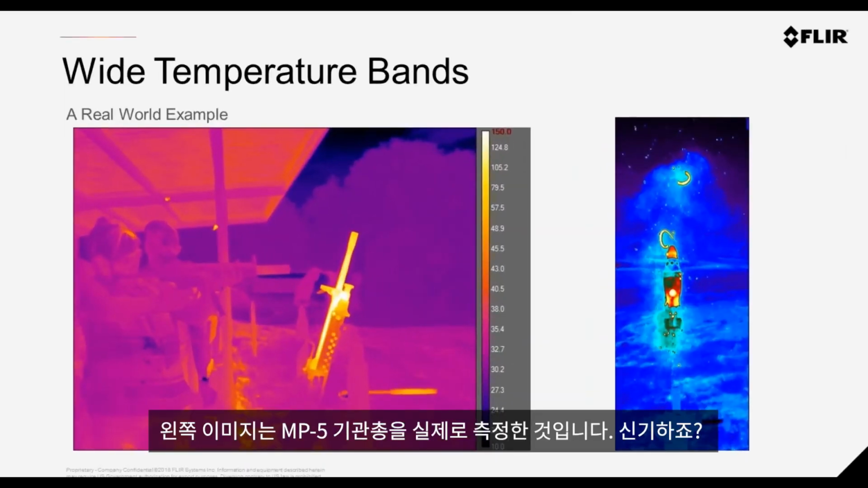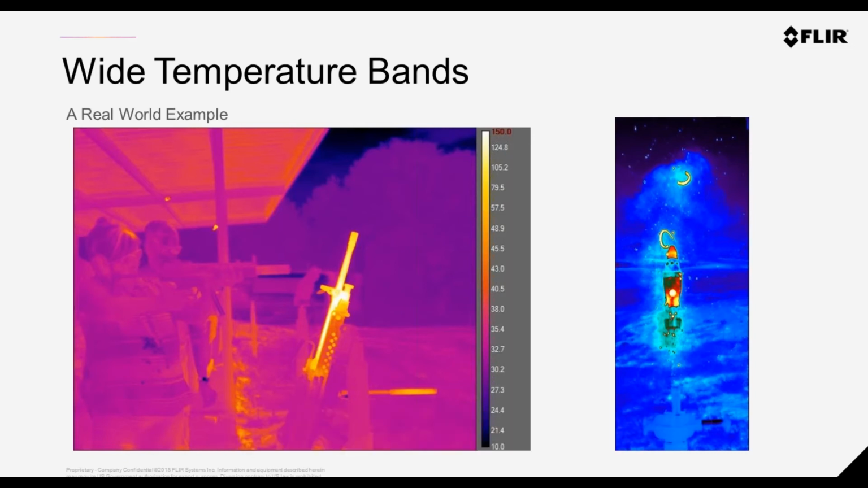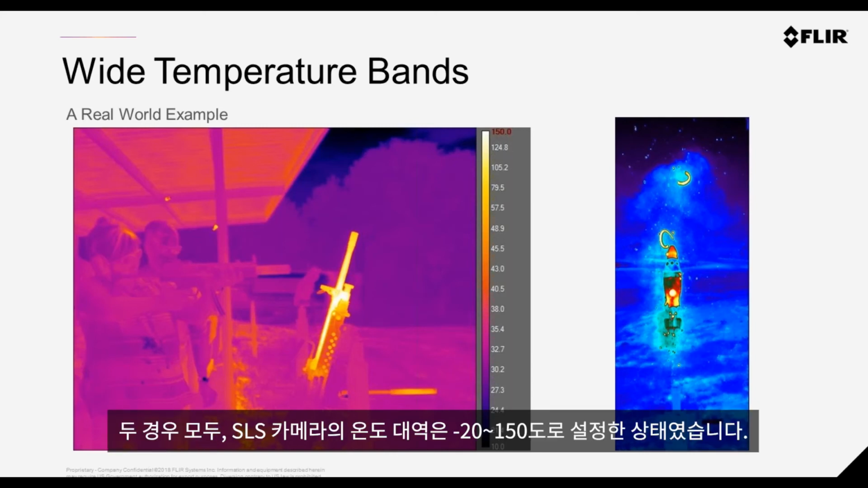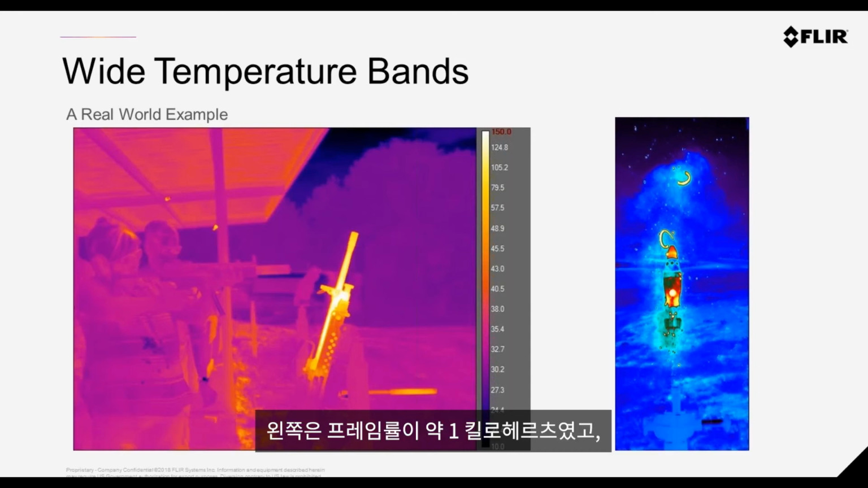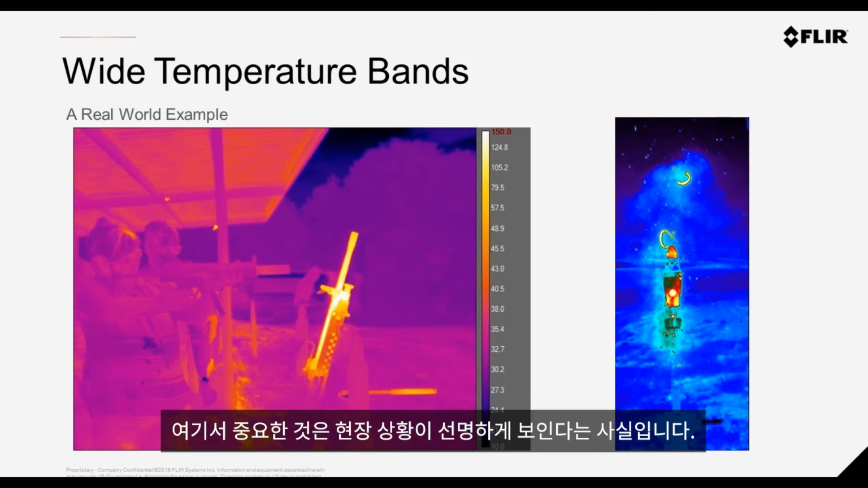Just a couple of examples. The example on the left is an MP5 machine gun, actually, very interesting. And on the right, it's an 81mm mortar round. Now, these are real-world images. So on the SLS camera in both these situations, it was set up for -20 to 150 degrees, and we had it operating around about 1 kilohertz on the left and a windowed down image to reach 2 kilohertz on the right. The main point here is that we can see everything that goes on in the image.